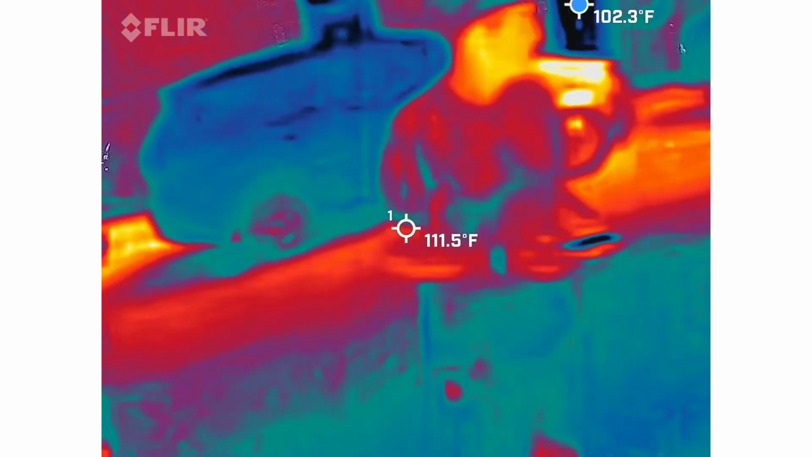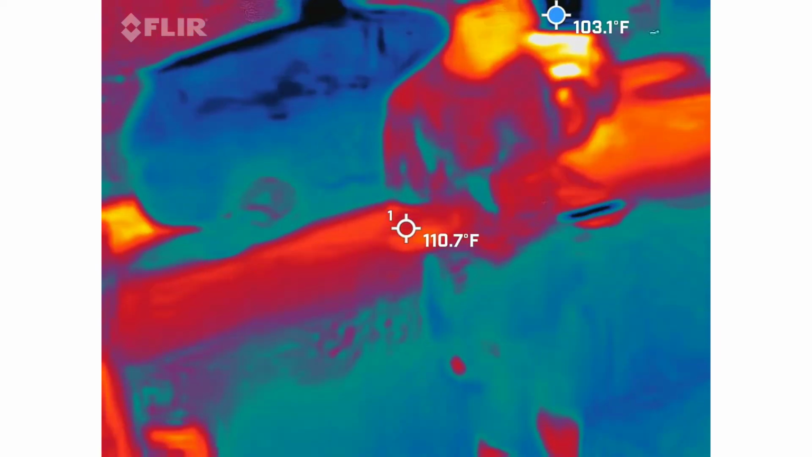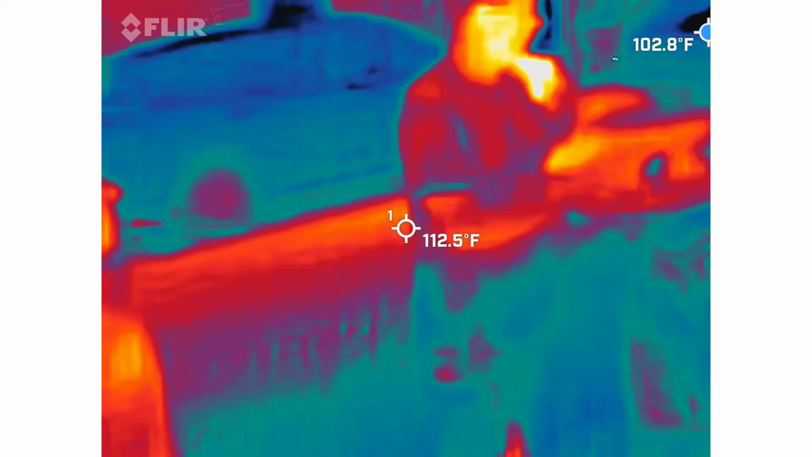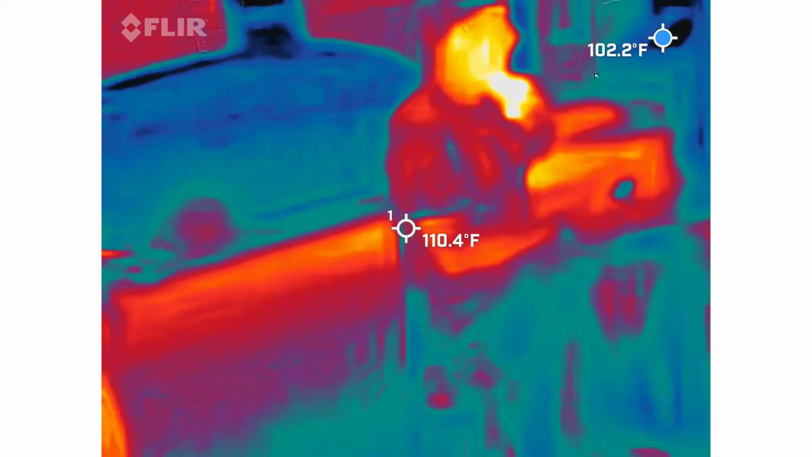Now, in the events, because most people only use one earbud with this, so when mom can't use her lasers, and I'm assuming mom, am I correct in that? No, I'm your sister. Okay. Just kidding.